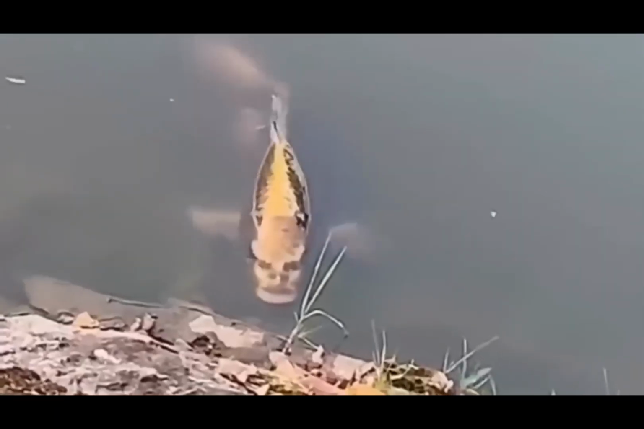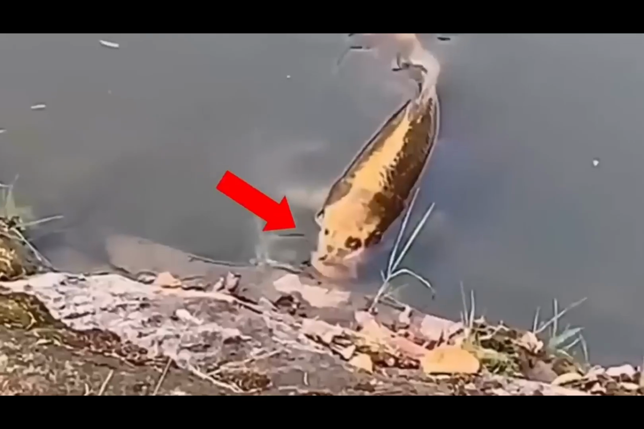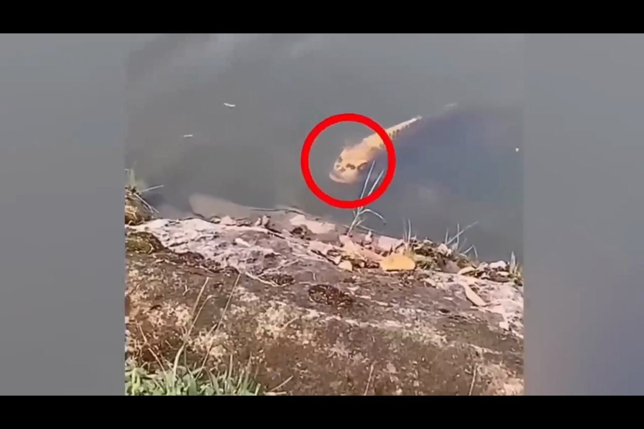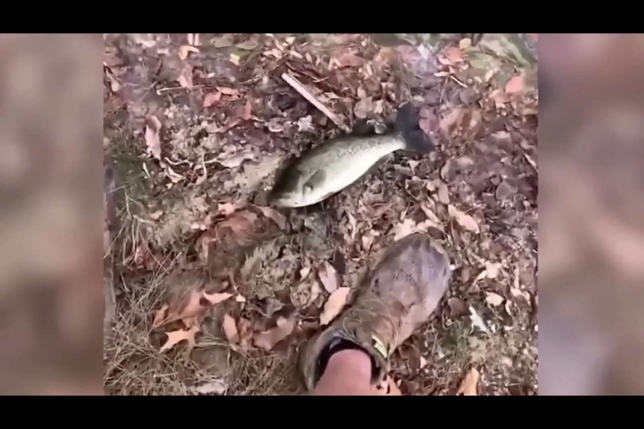This clip went viral in November 2019, and people were weirded out by its existence. Some claimed it was a carp with a human-like face. This video is not fake, but it might be possible that it is just a carp, and the certain camera angle and its scales have made it appear like that.